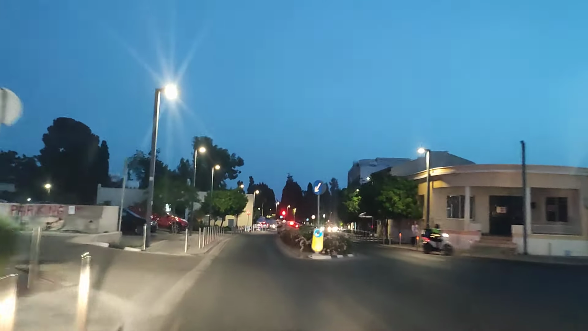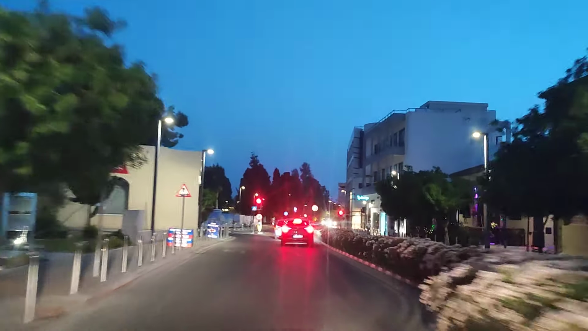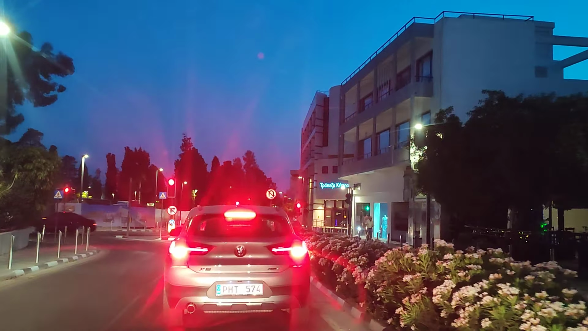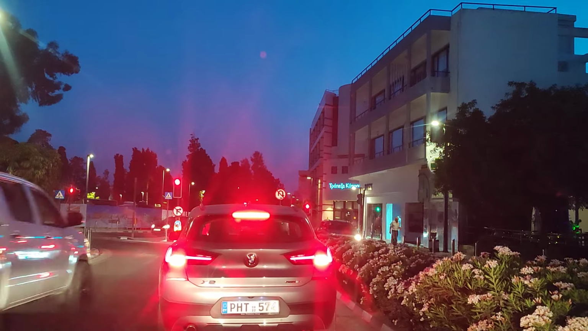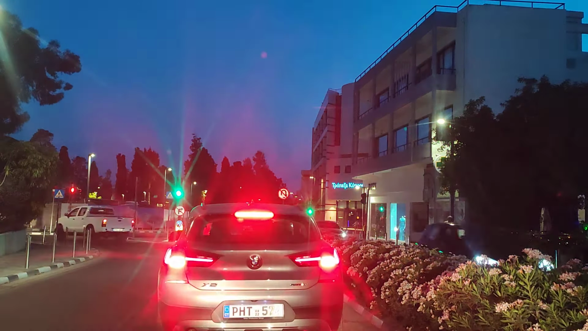So here we are, central Paphos. Old Town pretty much is on the right-hand side. We're going to come to Kennedy Square very, very soon indeed. Stick with us. Let's see if we can get to Paphos Harbour. We should get there in about another 6 or 7 minutes or so. So you haven't got to put up with me that much more.